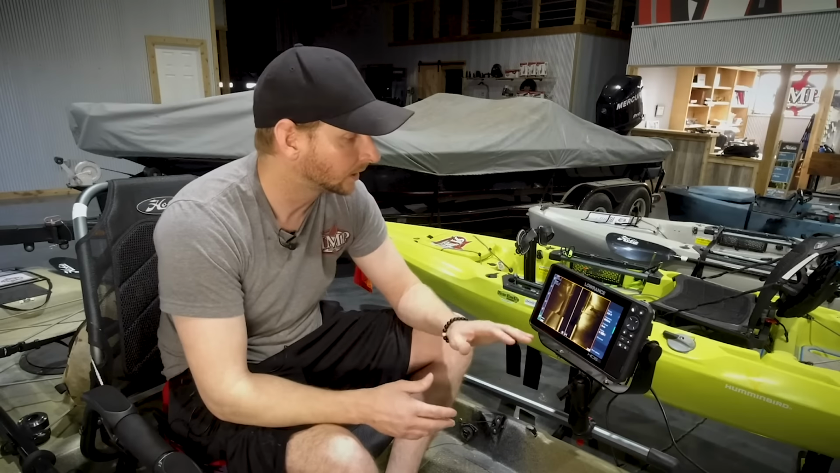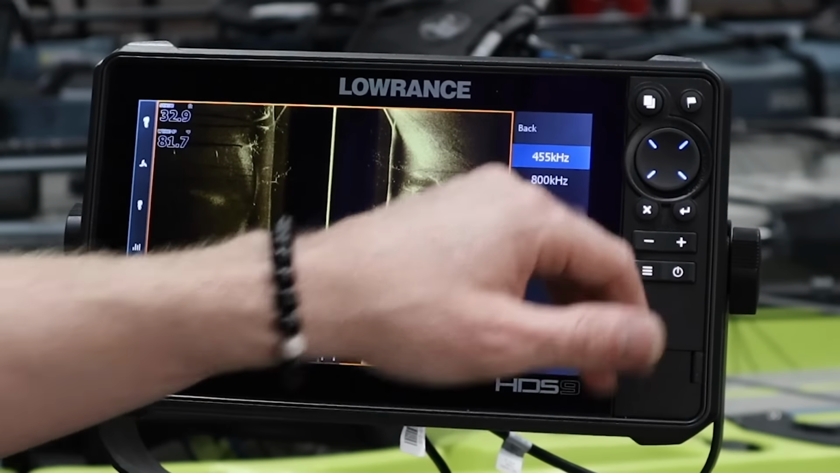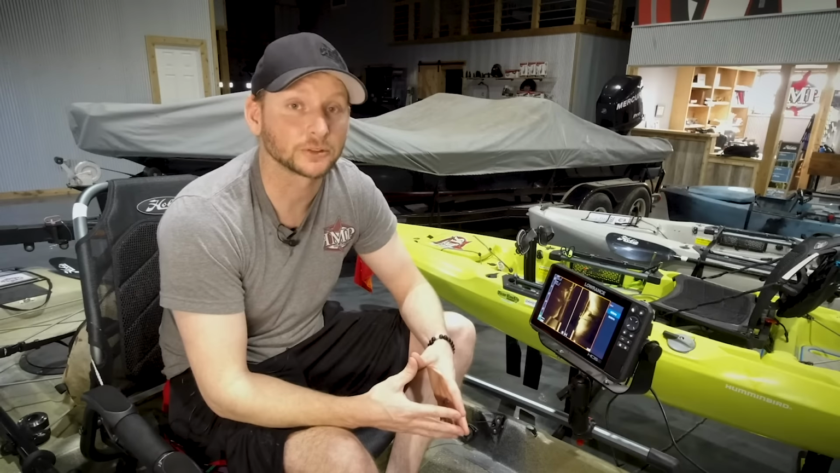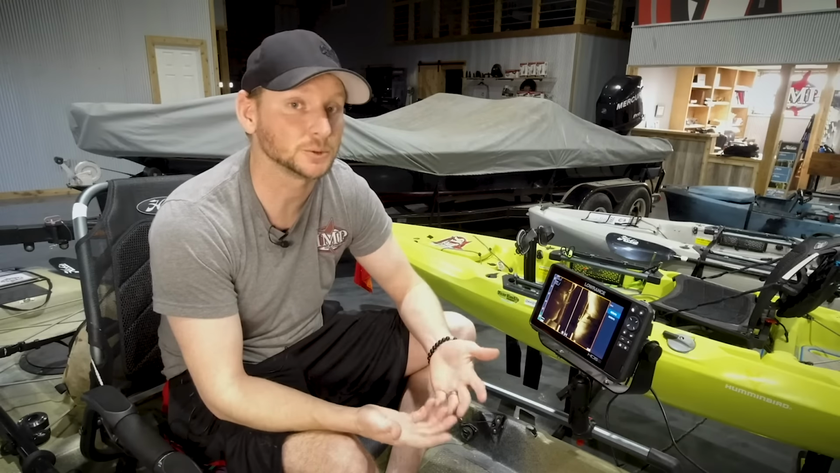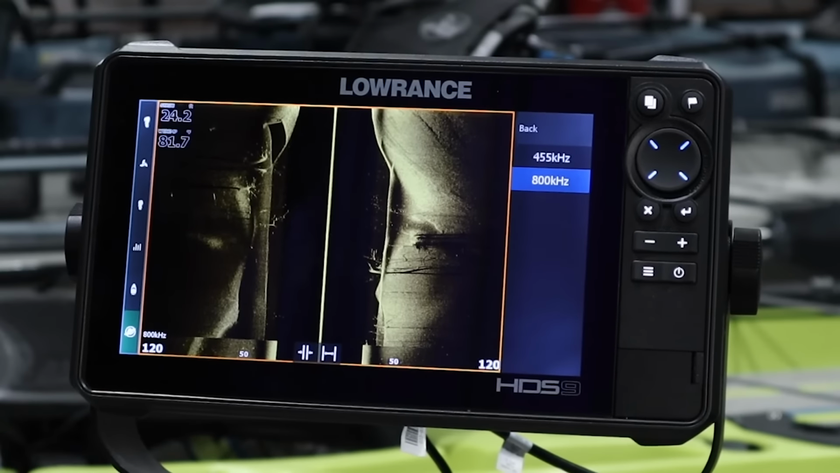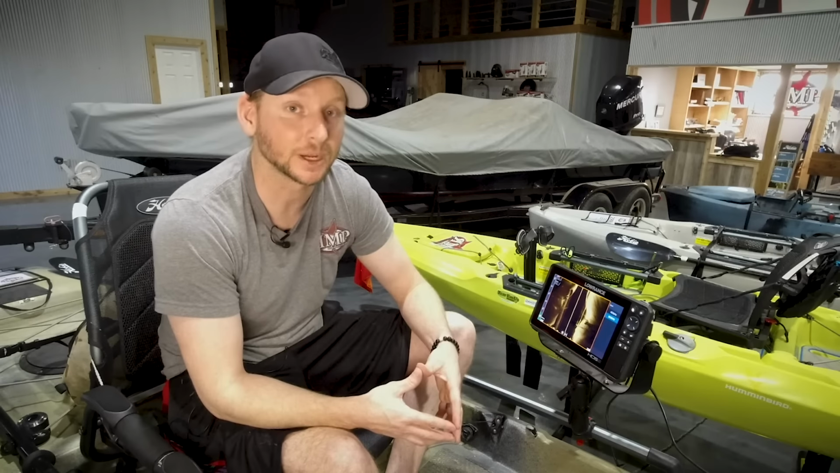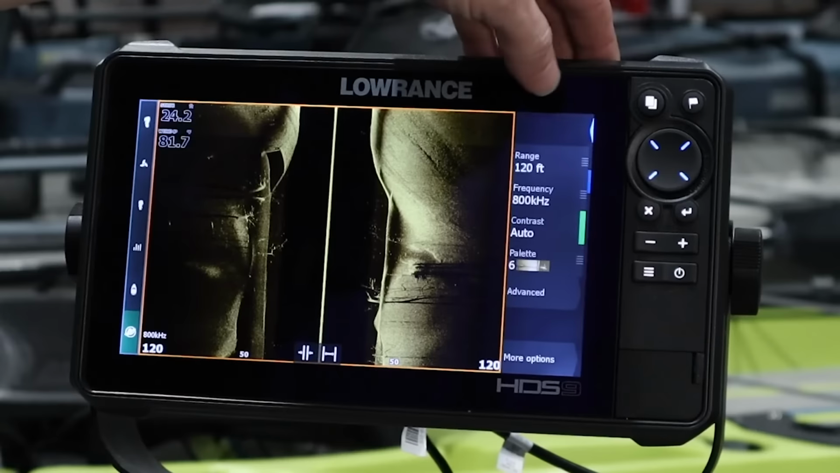Statistically speaking, when it comes to frequencies on here, your 455 is going to give you a little bit further range because it operates on a lower frequency, but you tend to lose detail on that. Your 800 kilohertz is not normally going to give you as far out of a range, but it's going to give you better definition and better detail, so keep that in mind as well.